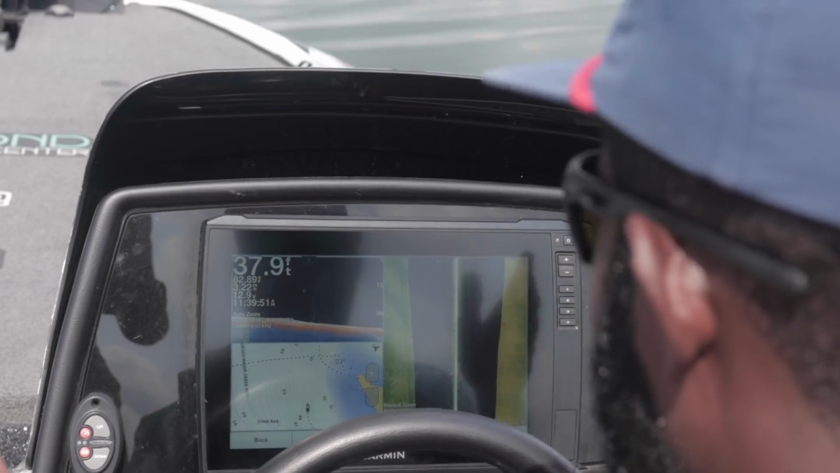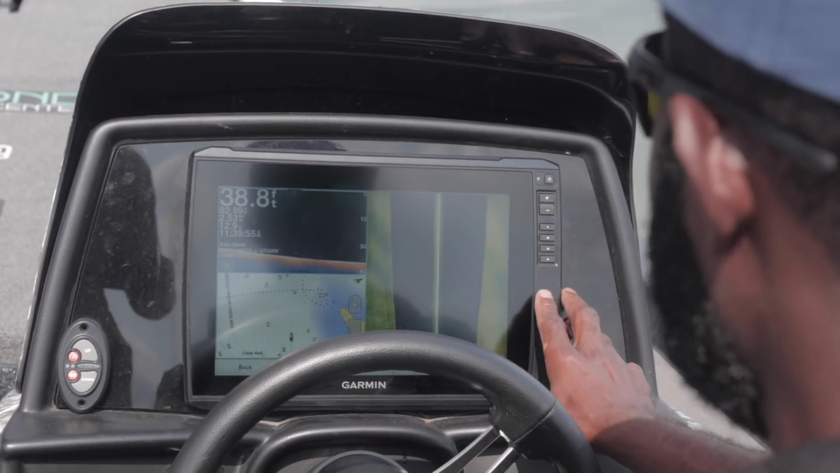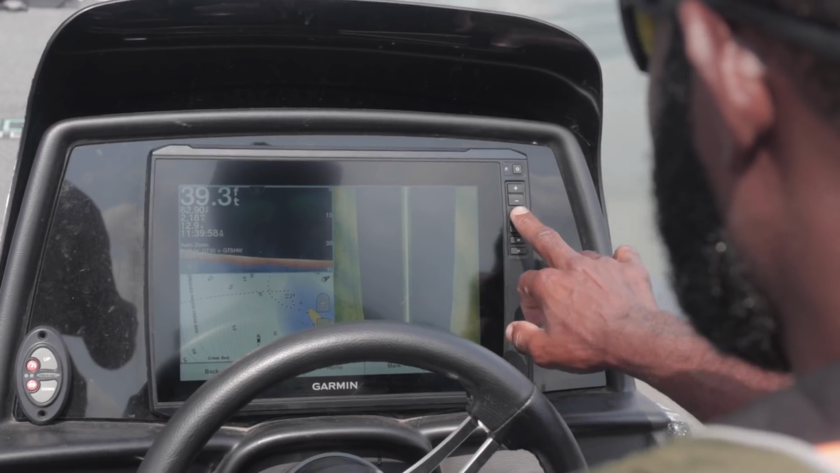Just looking for what we're actually going to fish. All right, so you can see I've got presets on my graphs here. These numbers right here on the side of the Garmins.